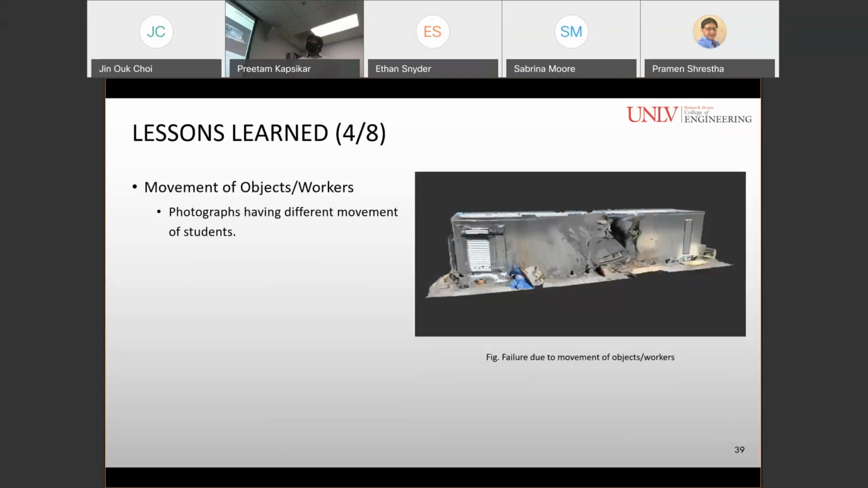There were some workers and objects moving on the site, due to which there were differences in the photos, and so the point cloud model generated using those photos failed to create a high quality point cloud model.